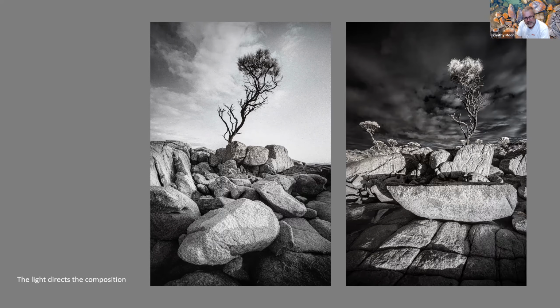Instead of having a preconceived idea of the composition you want, you might explore, you might see what the lighting conditions are doing. You might be given a different composition just by interrogating the landscape before you a little bit more.